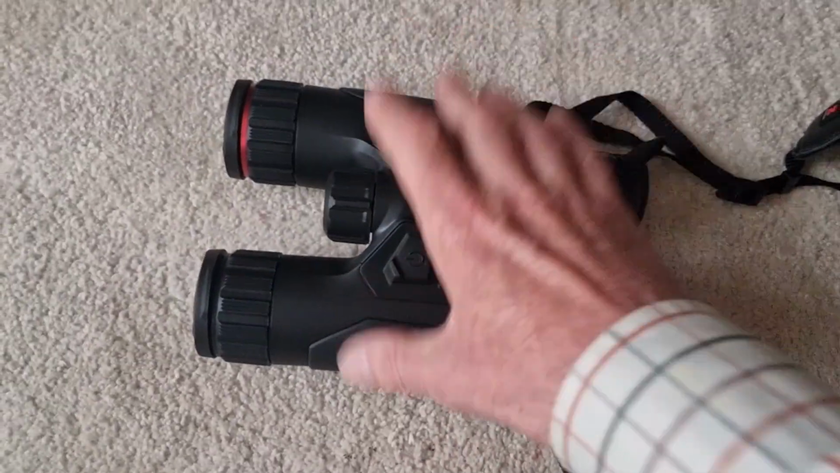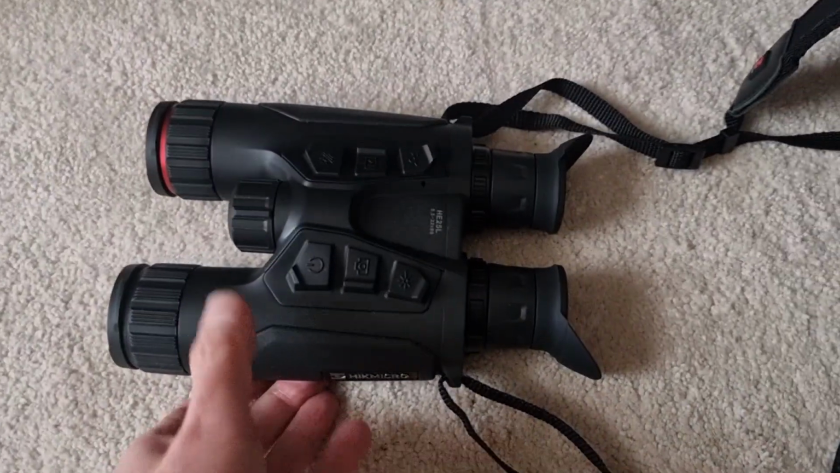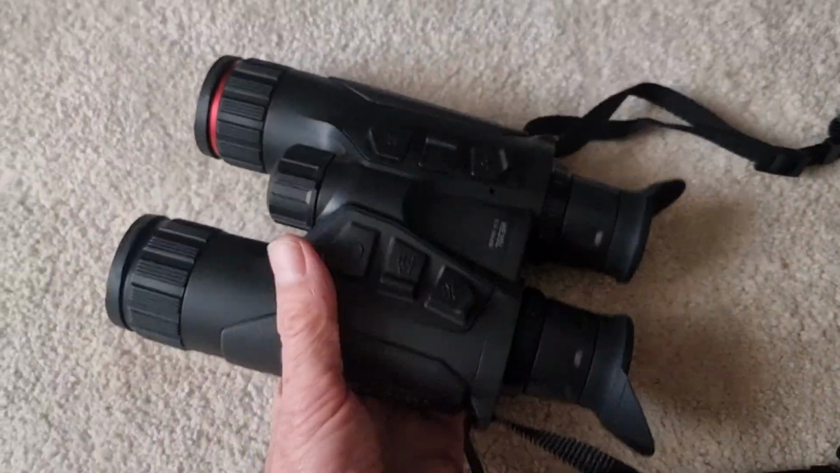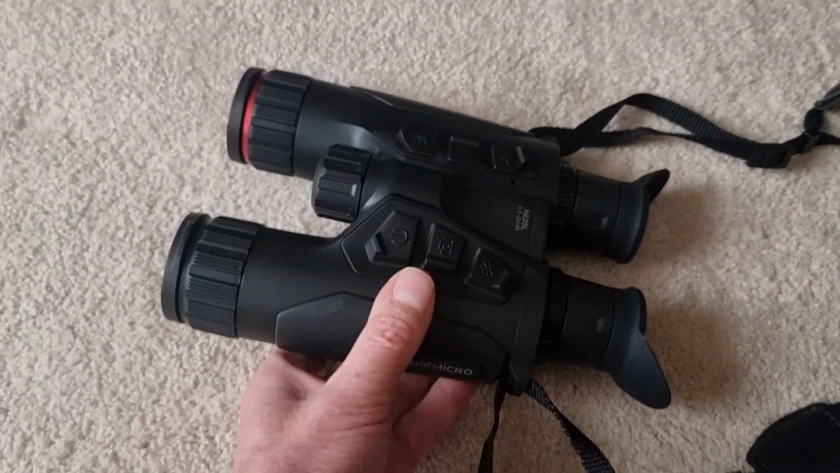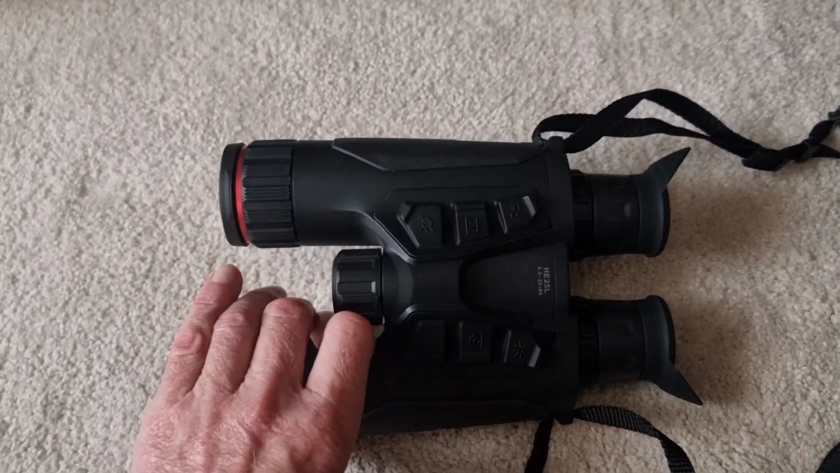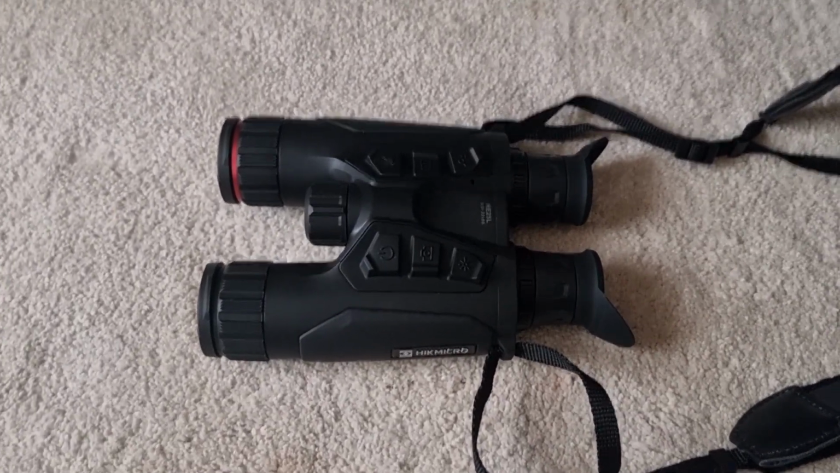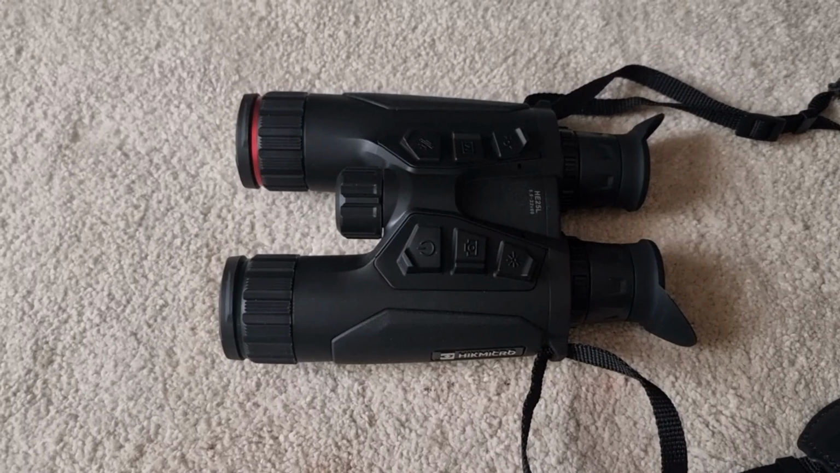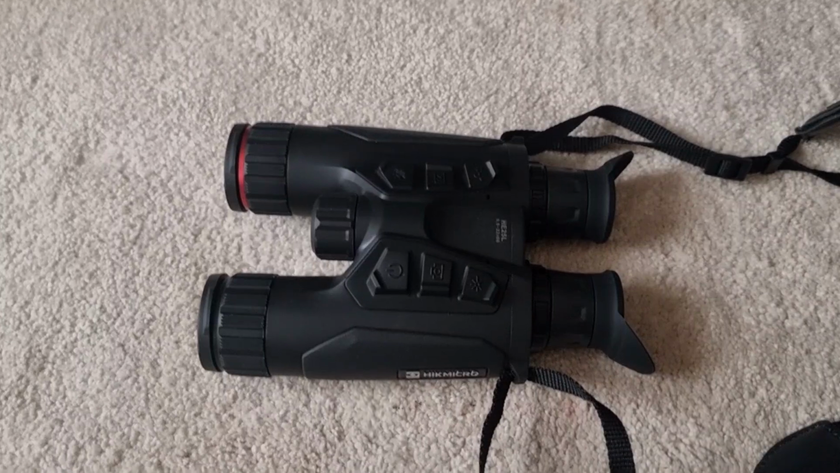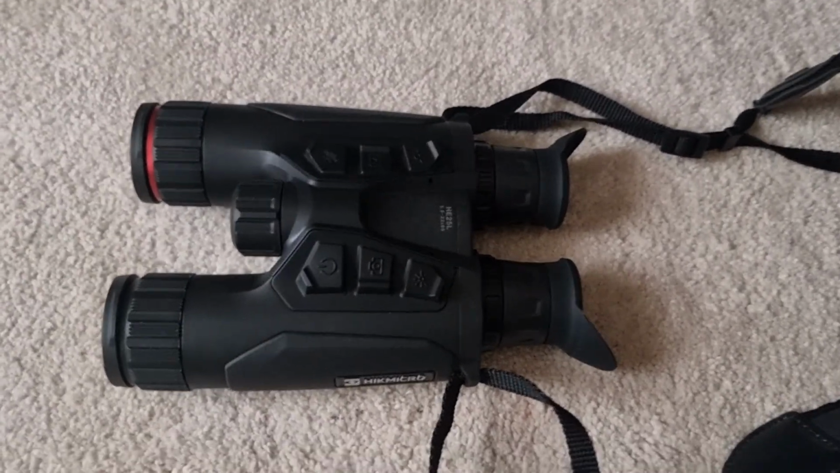So what is the benefit, or what is the usage of these to the air gunner? Most air gunners hunt at night, or a great many of them shoot at night. I almost exclusively hunt at night now because I hunt rabbits mainly, and I've recently done a couple of golf courses and paddocks and also a racetrack. Because they're in use during the daytime by the general public, obviously it's not ideal to go wandering around with an air rifle.